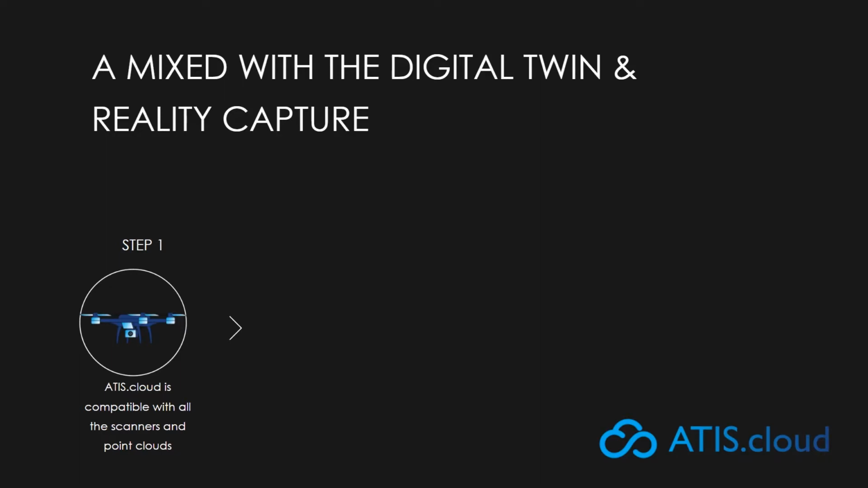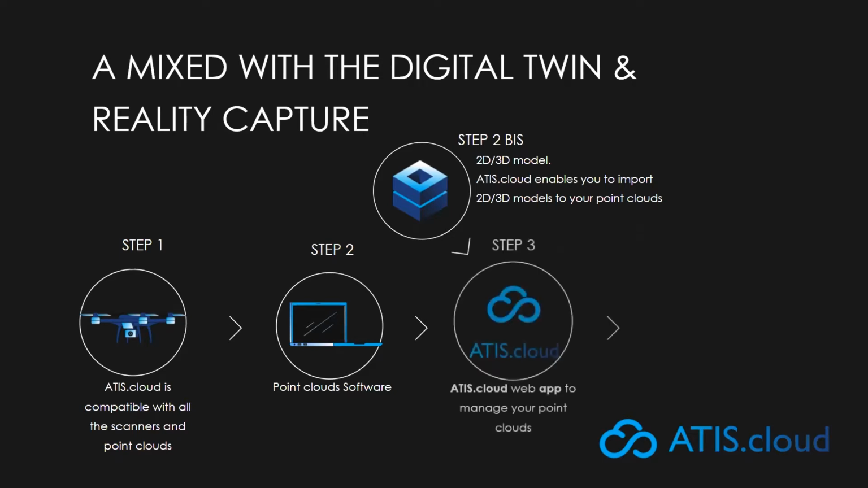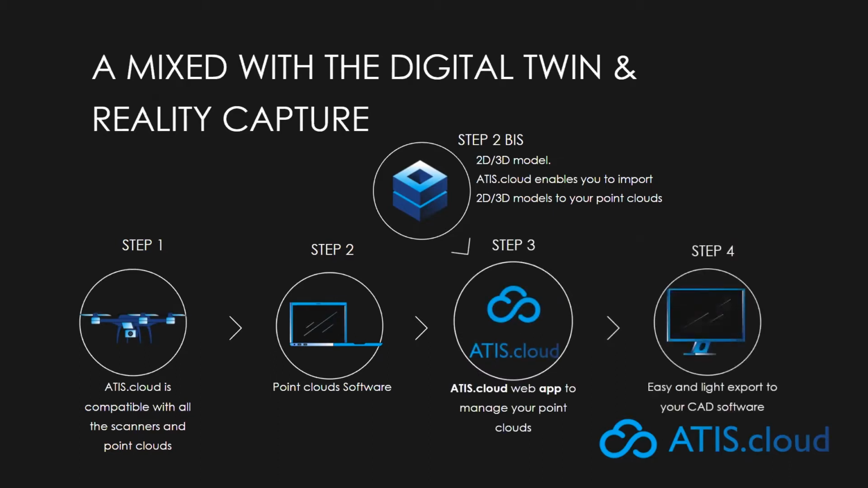Then comes the assembly phase, with the software of your choice, to finally upload the data on our platform and run projects without any limits. Our platform also allows you to import 2D and 3D models like IFC, OBJ, STEP, 3DS in order to complete your work and carry out any type of layered simulation. Ultimately, you can export your point cloud directly to your CAD software.